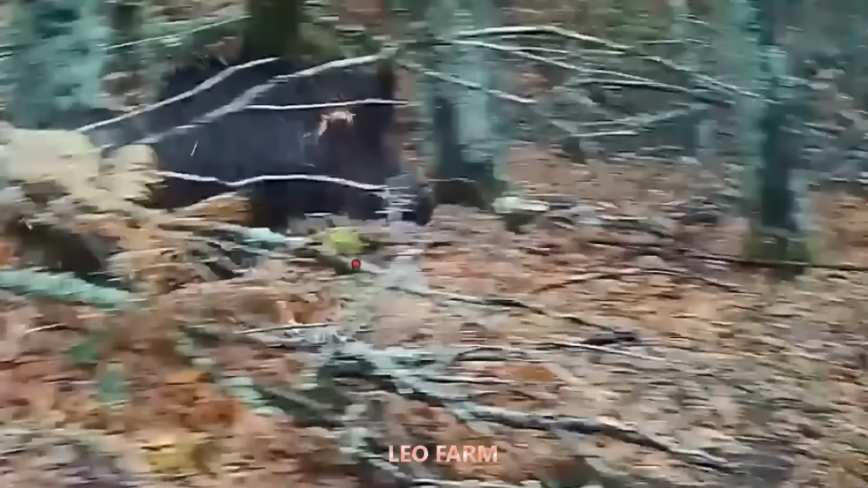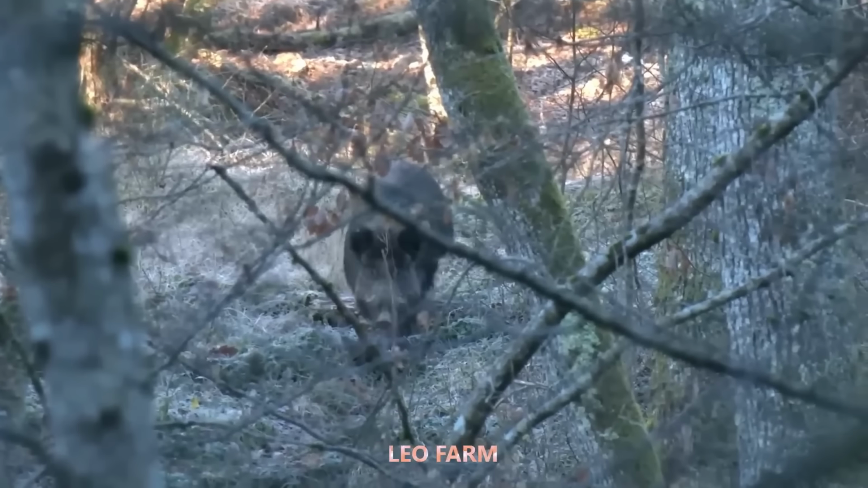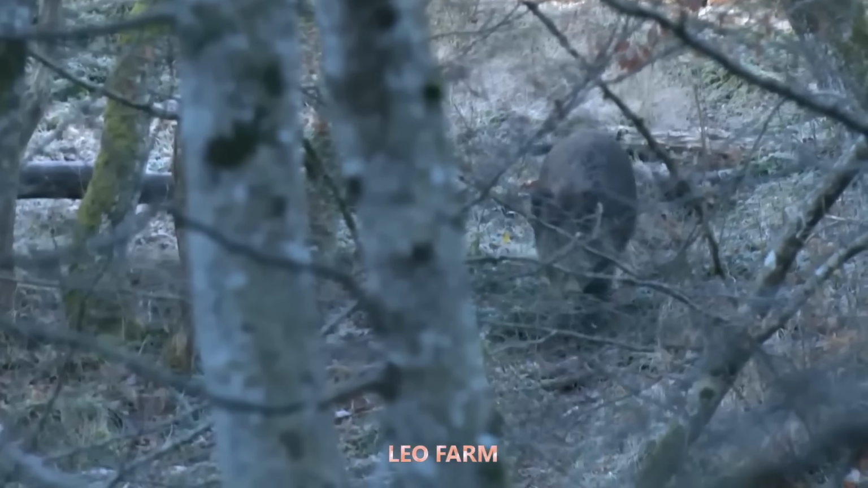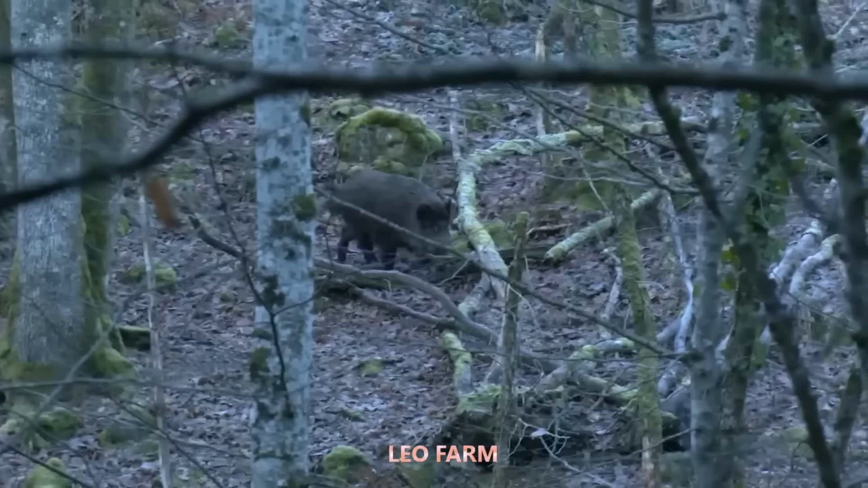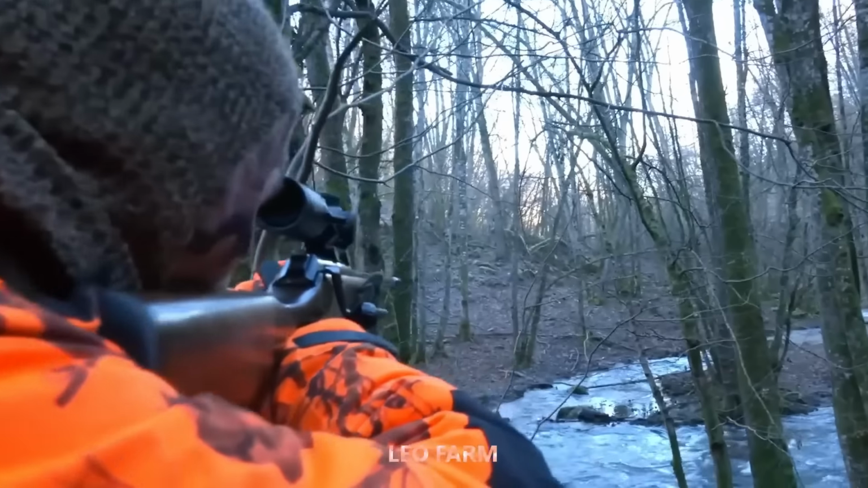The dry season has come, leaving the fields barren, so the wild boars tend to move towards areas with running water. Despite their cunning nature, wild boars are still driven by habits, and this stream is a prime spot, offering plenty of food and water, making it a regular destination for them. All Jack and I had to do was patiently wait and stay hidden.